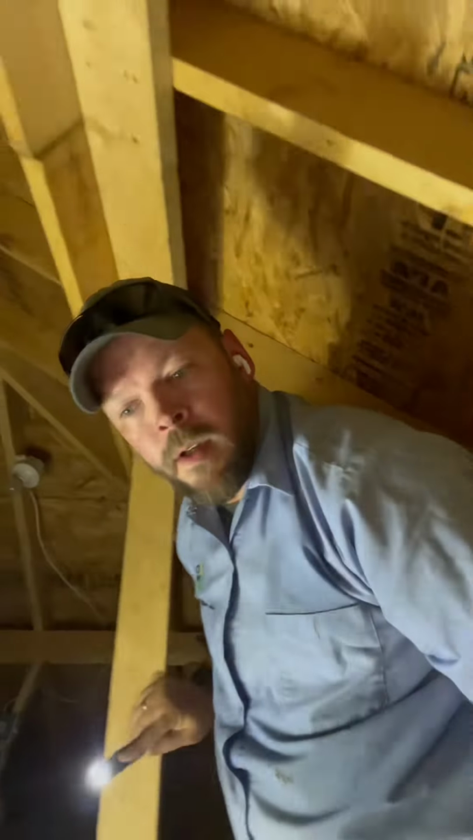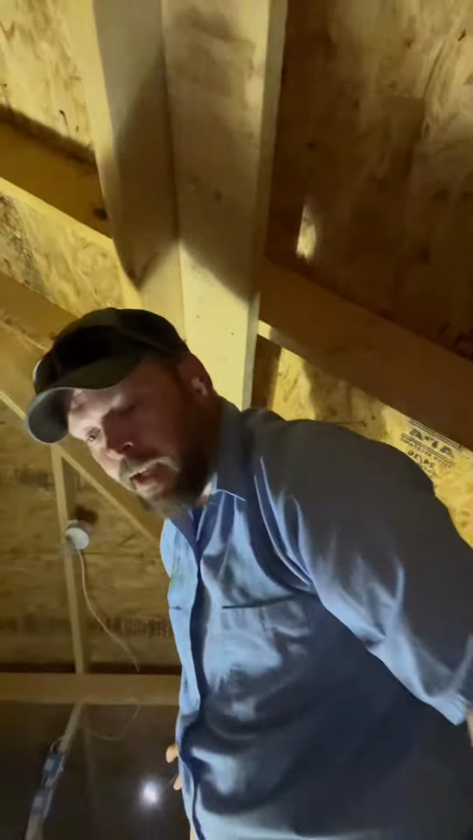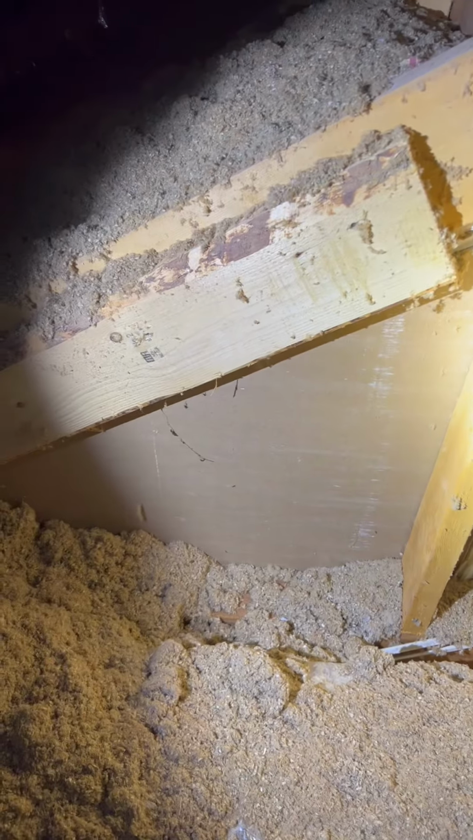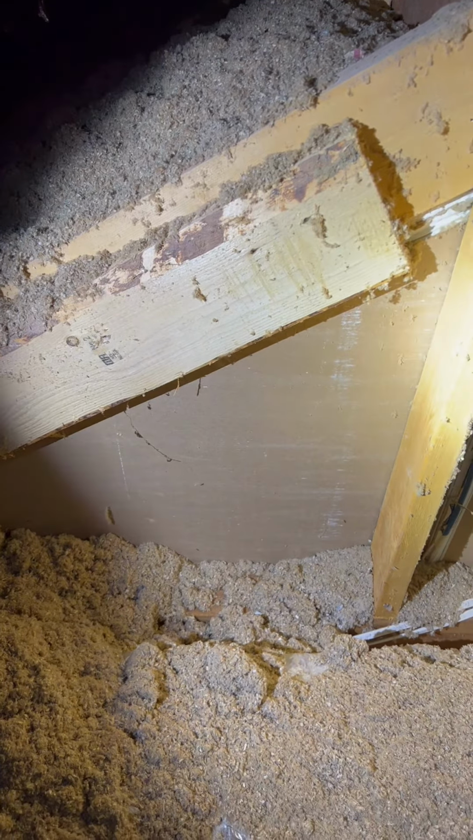All right, so we are up in the attic. Bear with me a little bit here, and see if I can turn this around for you. All right, so you can see here, missing insulation, right?